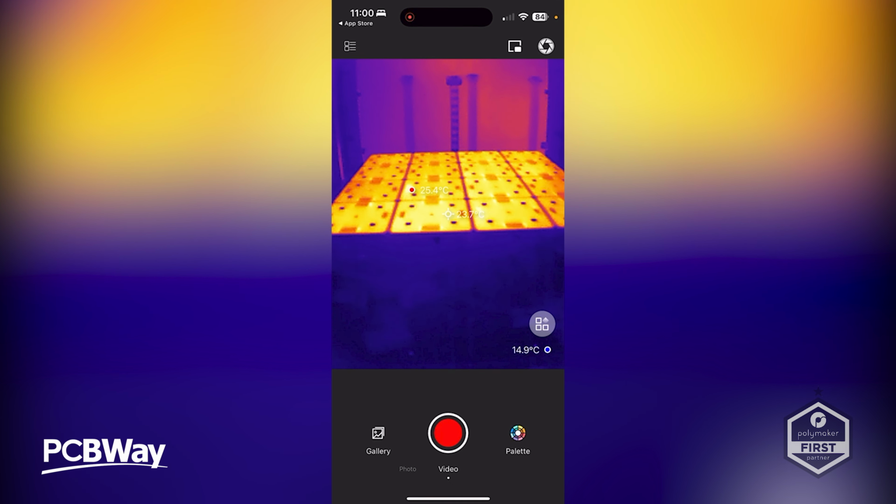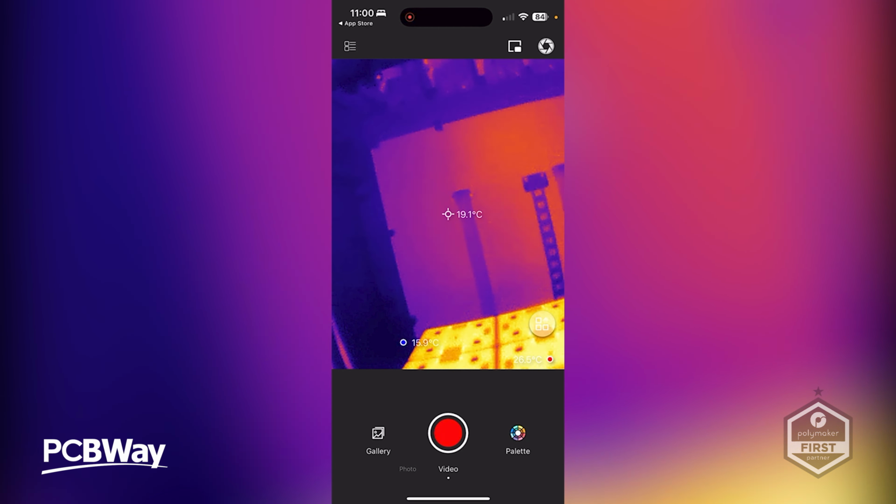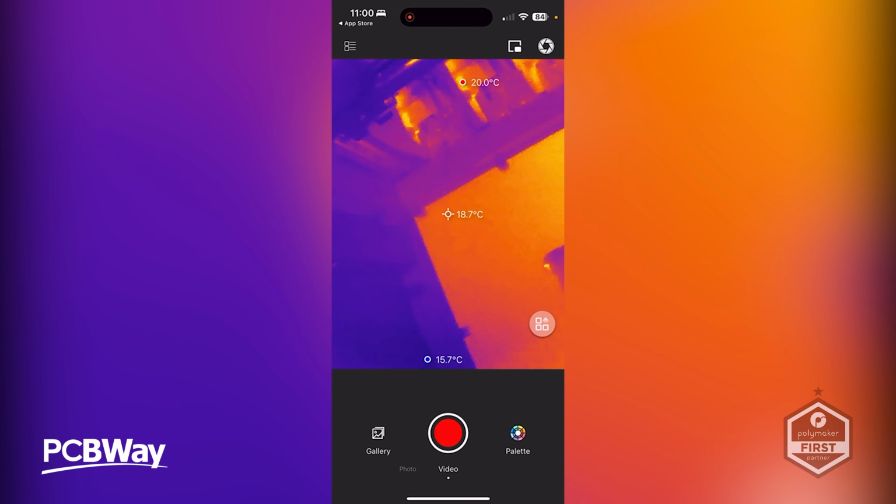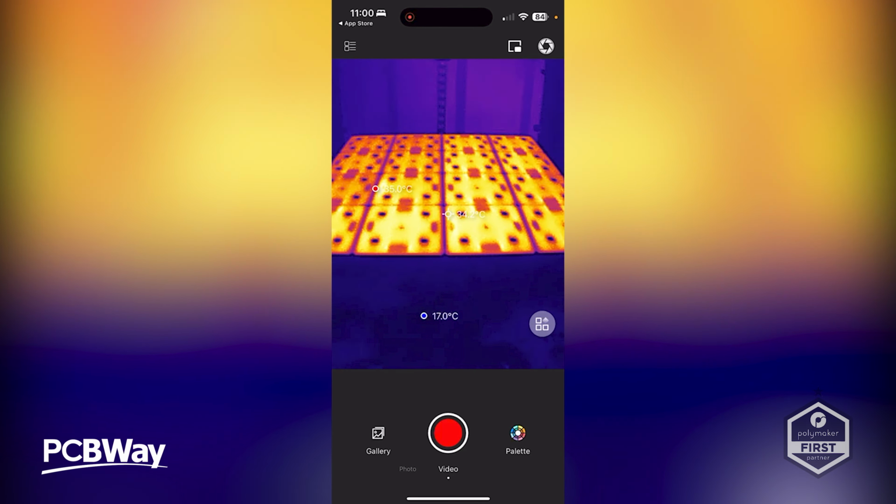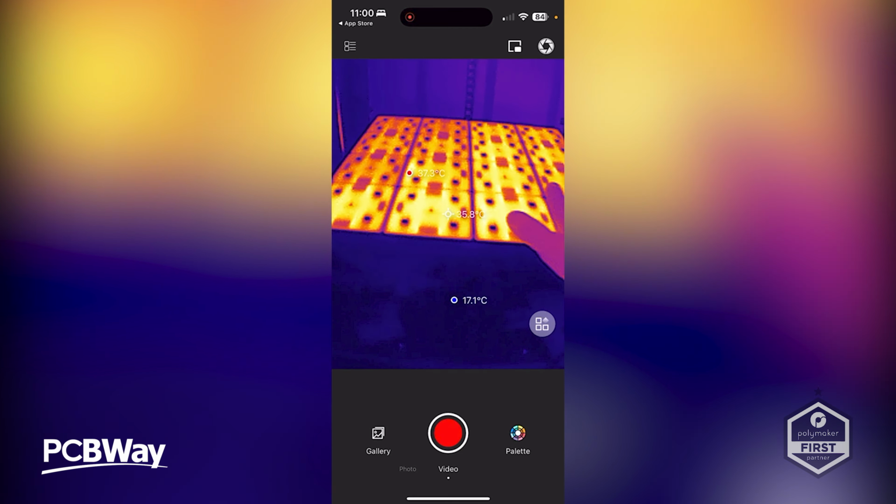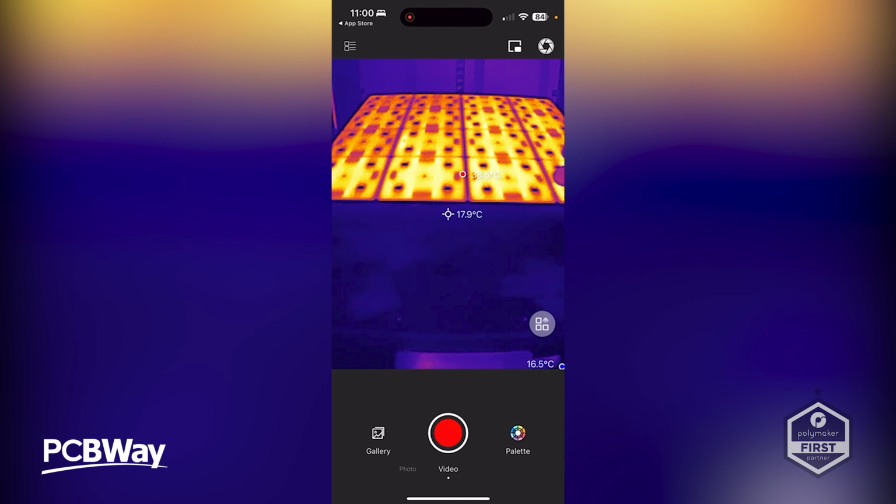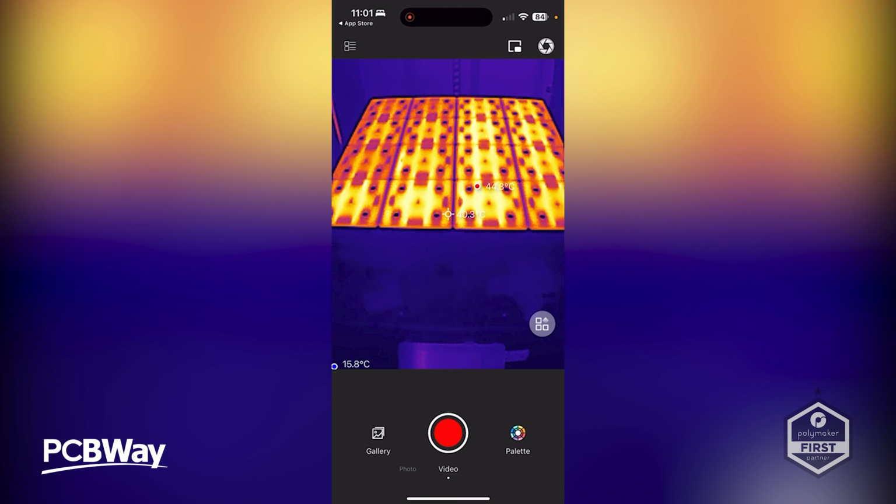interesting. And the heater for the hot end is going to be up here, I believe. So this has started to get... So individually on the Prusa XL, these individual panels here heat individually. So if you're just printing one thing, it'll just heat that one panel. There we go, that's heating up.